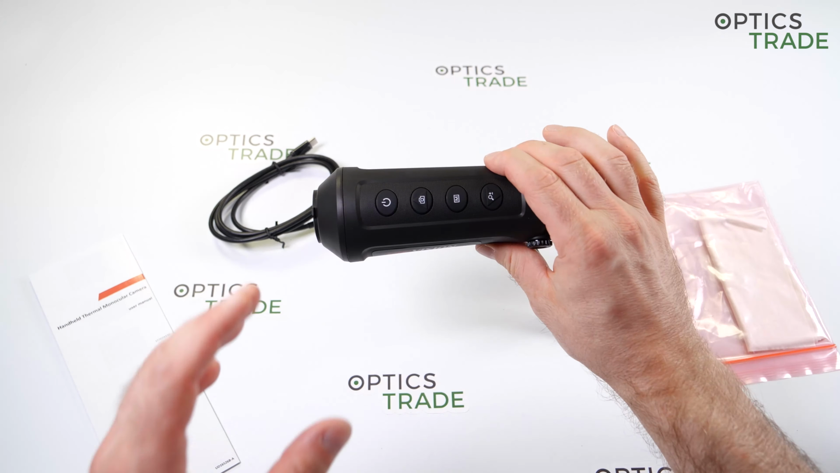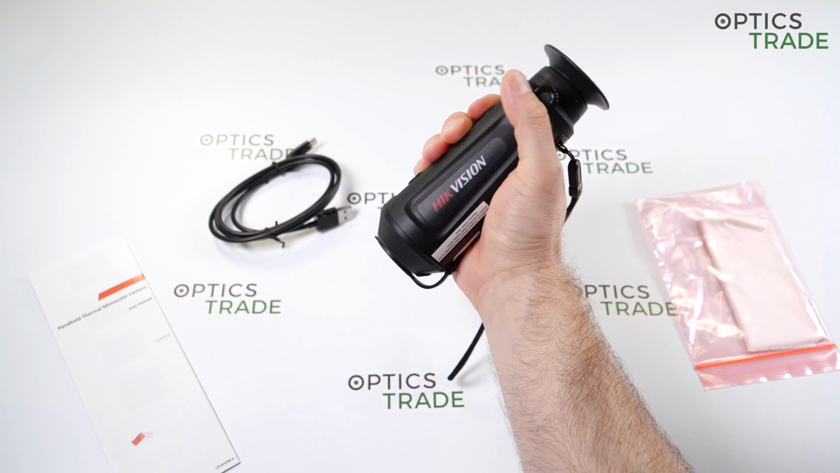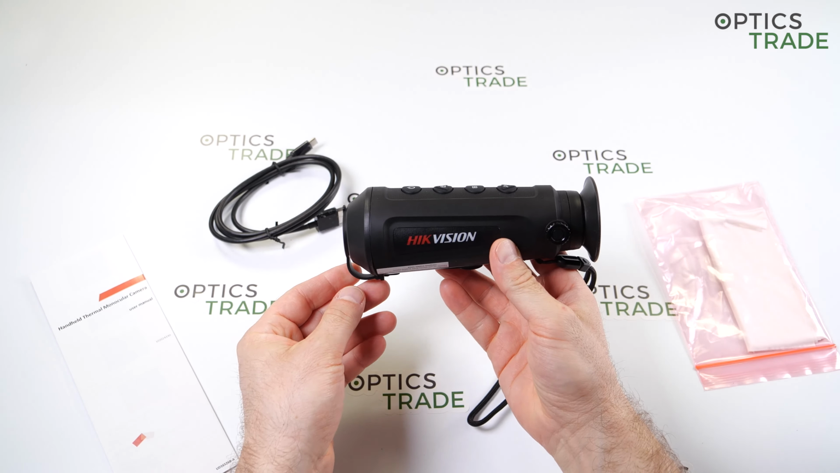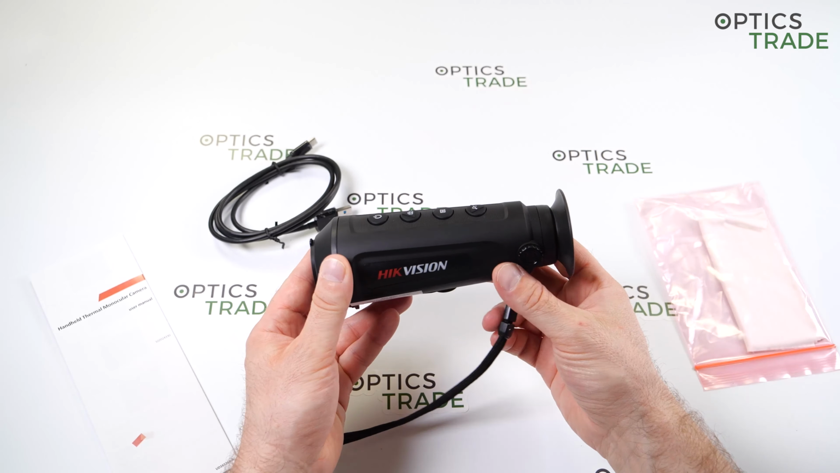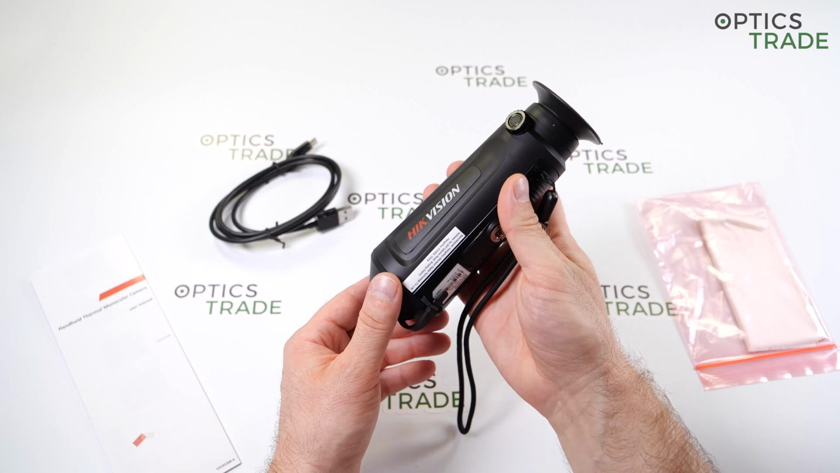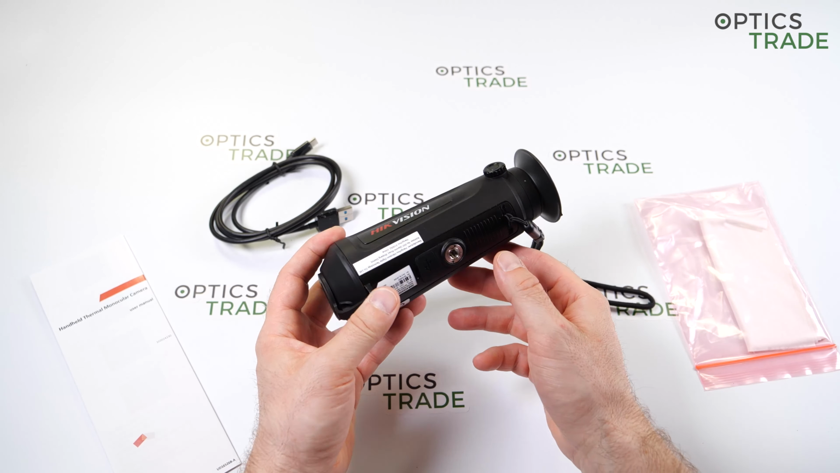So as you can see, the form factor is really nice, and you can just see it. It's nicely built. It can be nicely handheld. It's only 250 grams, 16 centimeters of length, approximately 6 centimeters of diameter. It's a nice device. It has a pleasant feeling to it. It even has a possibility to attach it to the tripod.